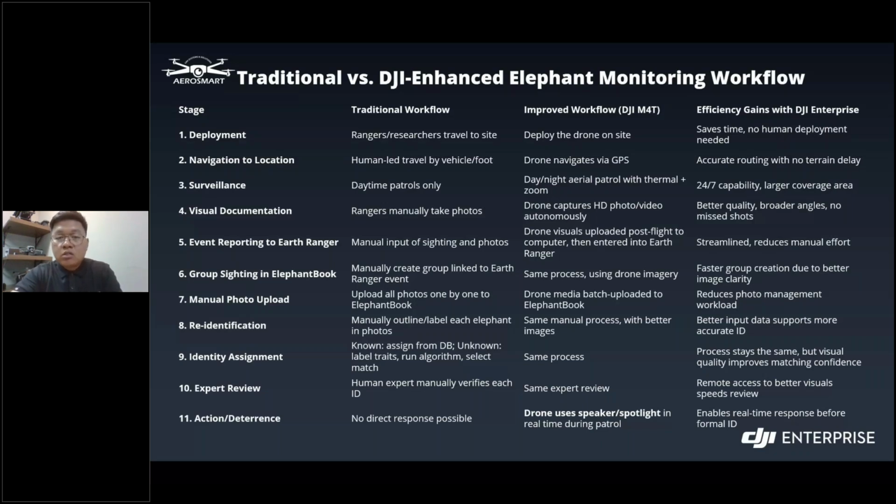And most important, drones are equipped with speakers and spotlight, enabling real time intervention. So they can act as quickly as possible using this type of technology. So overall, the DJI technology enhances speed, accuracy, and coverage in elephant monitoring operations.